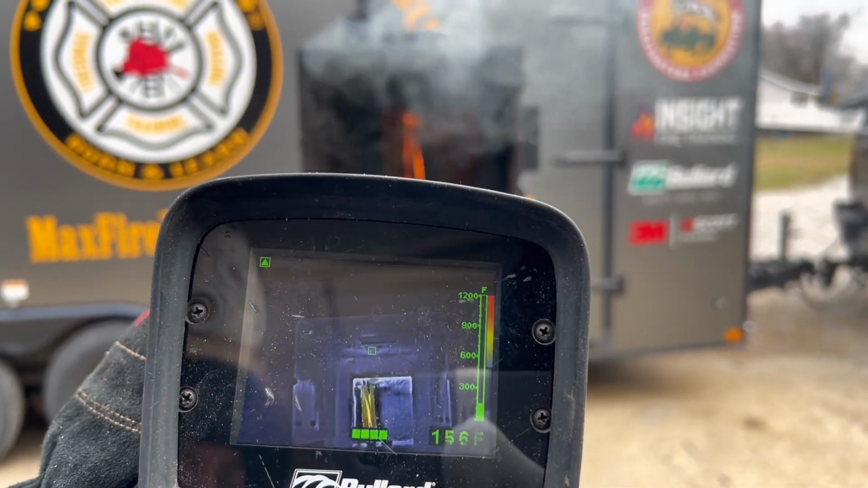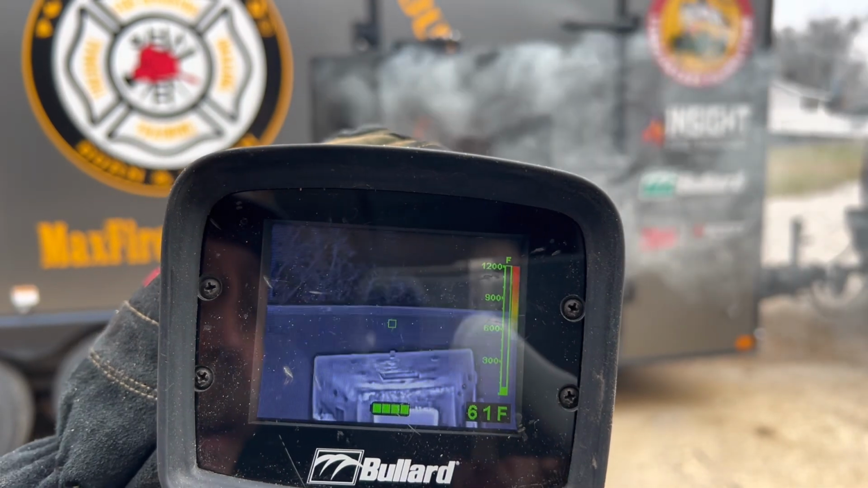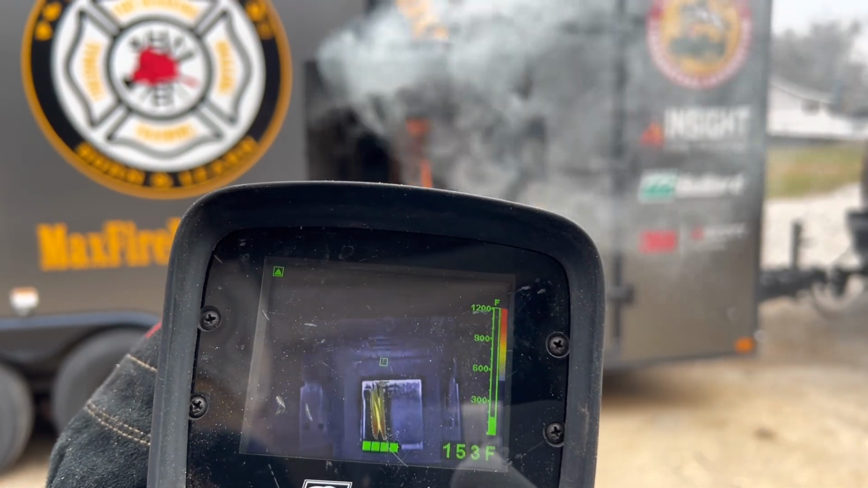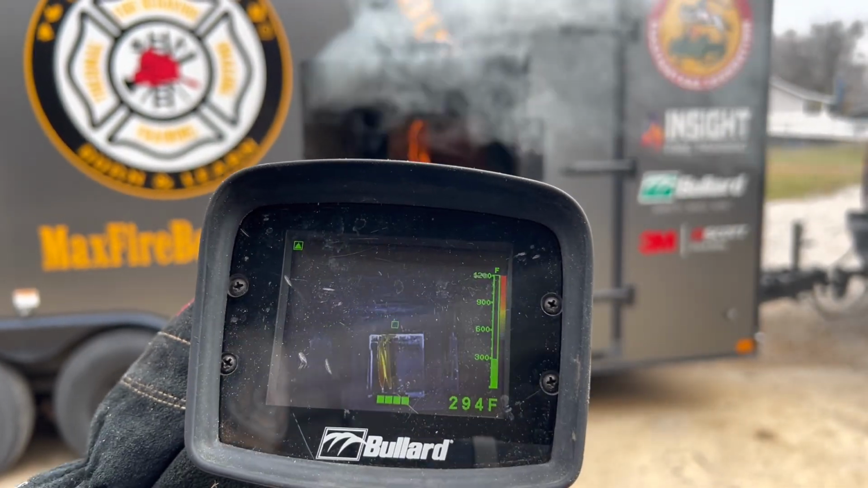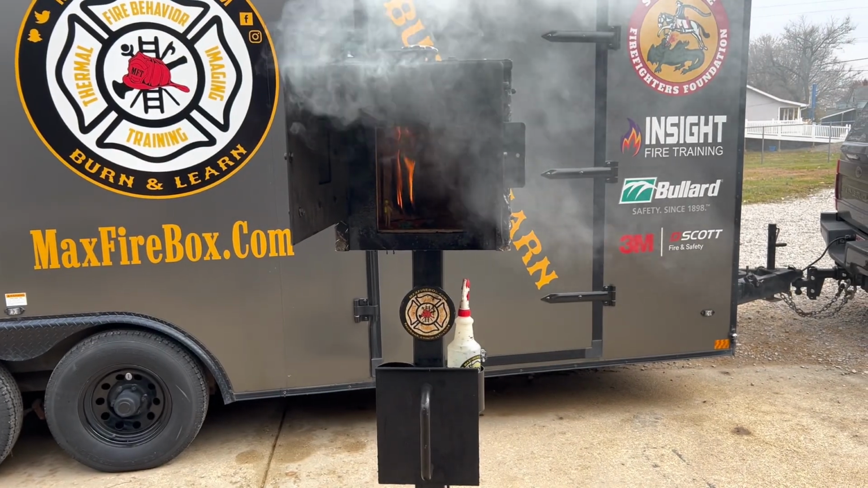Now, did you see the camera change? Watch, I'm gonna try to take that triangle off so that the camera's in high sensitivity. I'm gonna bring it down low. See the camera change, okay? So that's what we're looking at here. Now, I'm gonna take the thermal camera away. Look at what you have coming down that hallway.